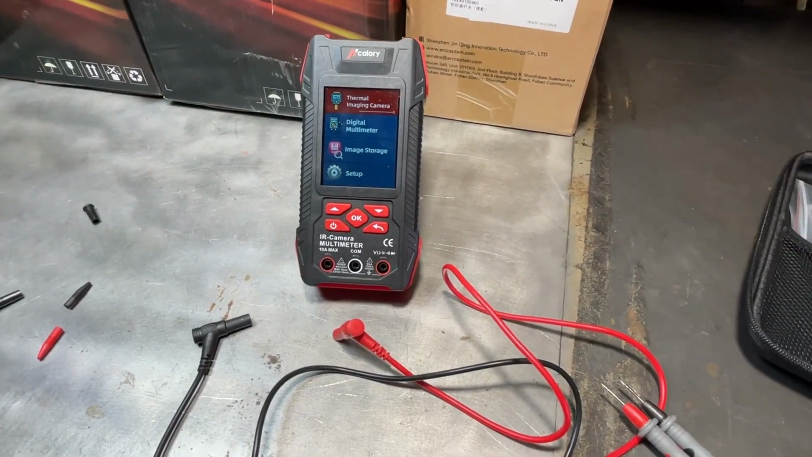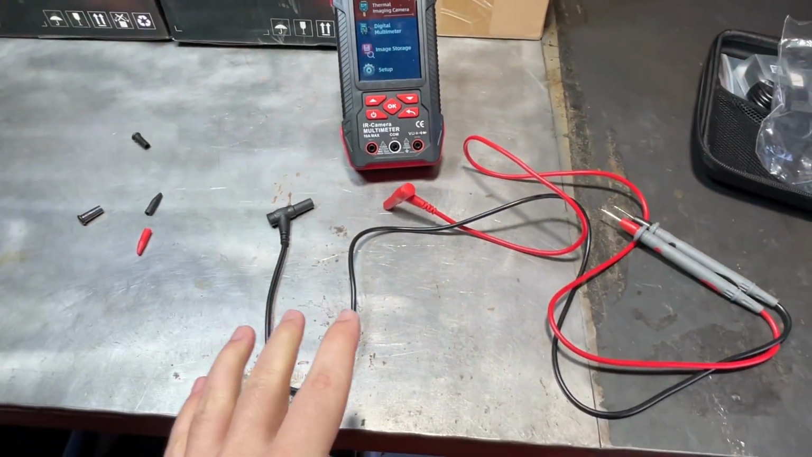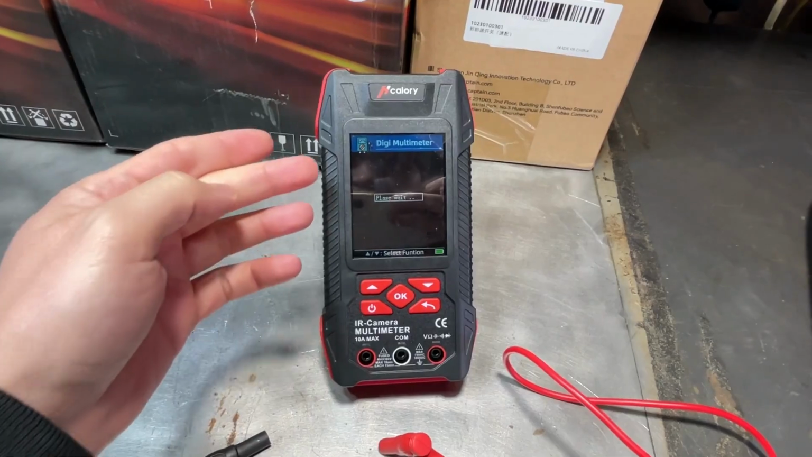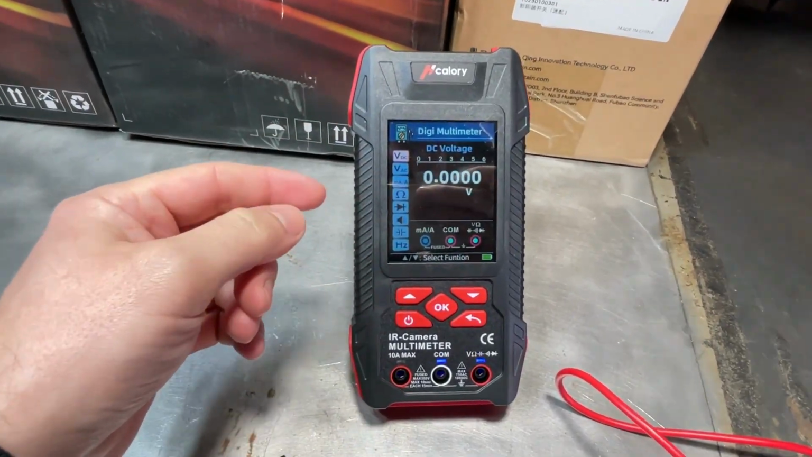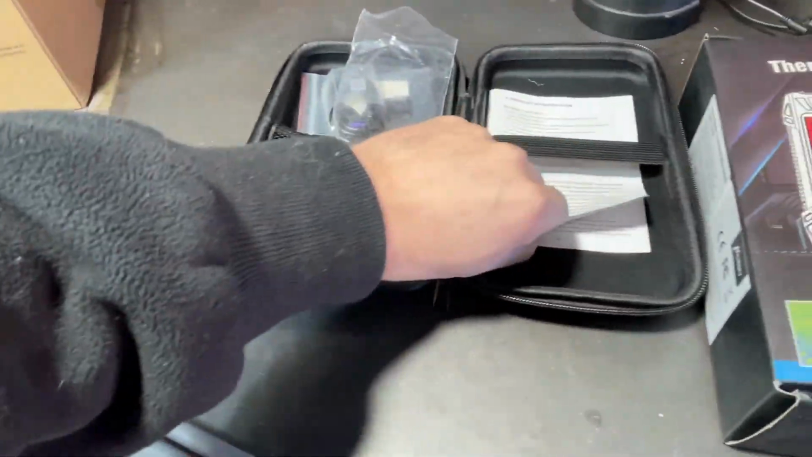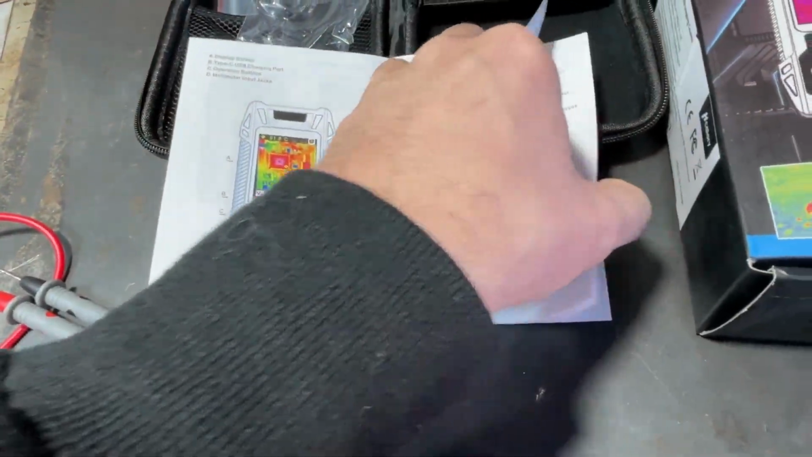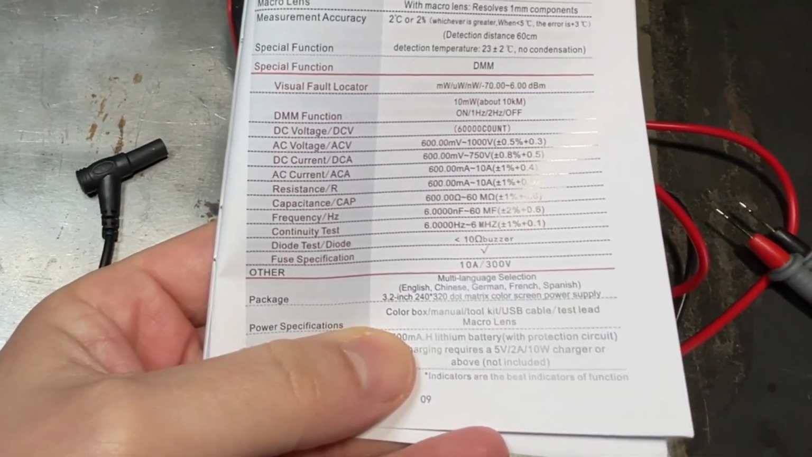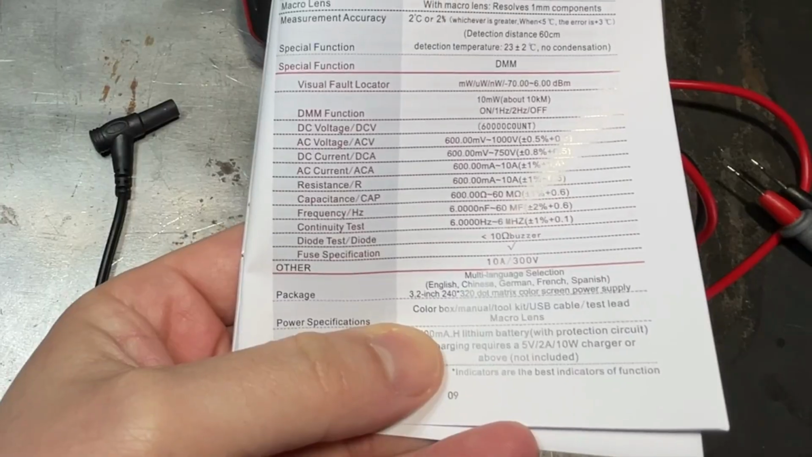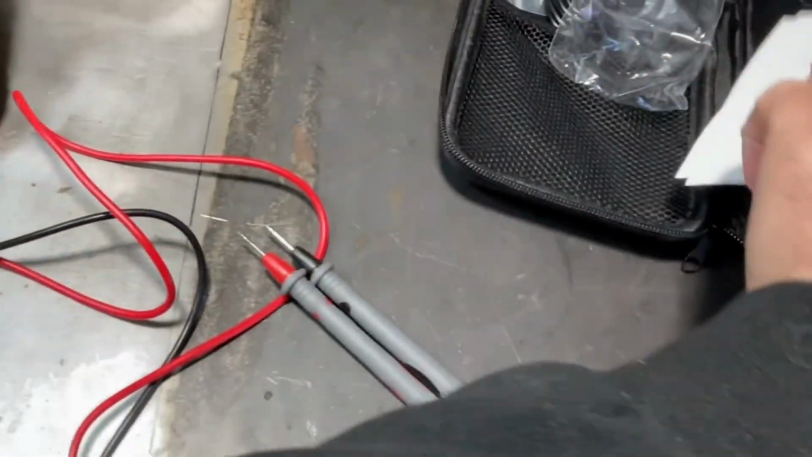Now that we kind of went over the thermal imaging camera, I want to talk about the digital multimeter. And one cool thing I really like about this product is the fact that you have everything digitally laid out. You have plenty of options right over here depending on what you're looking for. Actually, in the owner's manual, it will tell you what each one is for. All right, so these are all the multimeter functions right here: DC voltage, AC voltage, DC AC current, resistance, continuity, diode test, fuse specifications, and whatnot.